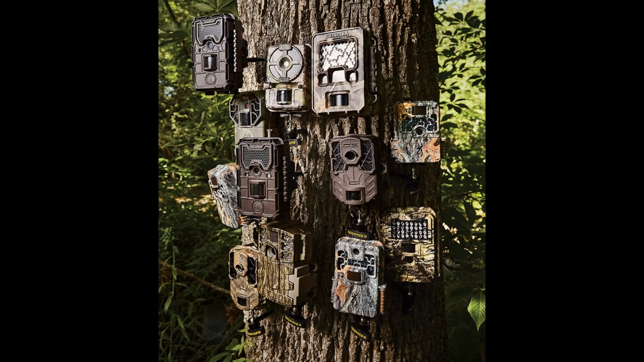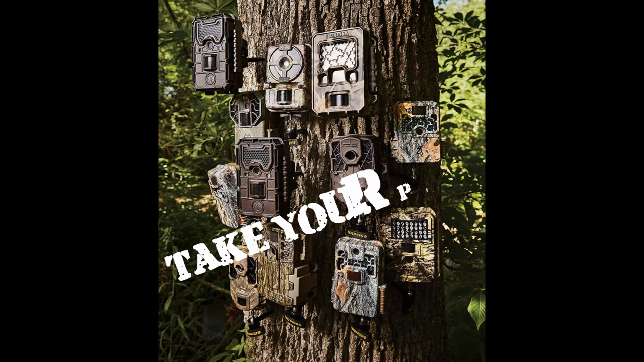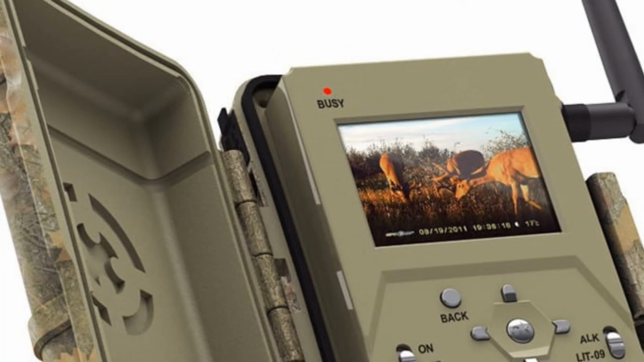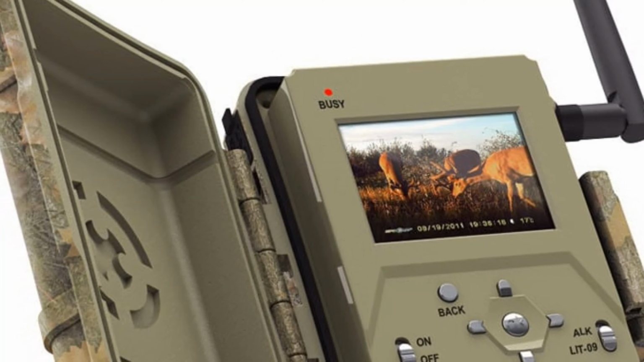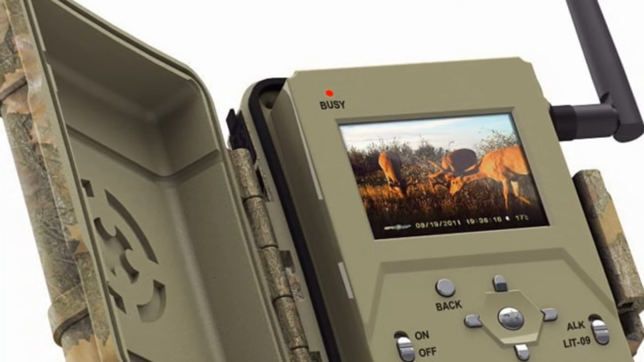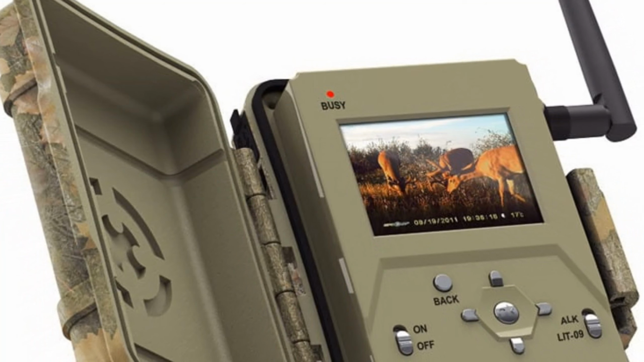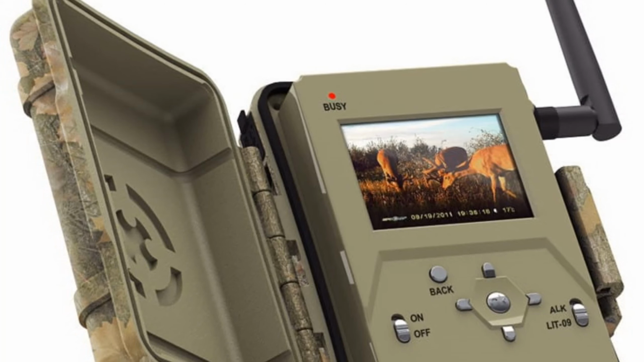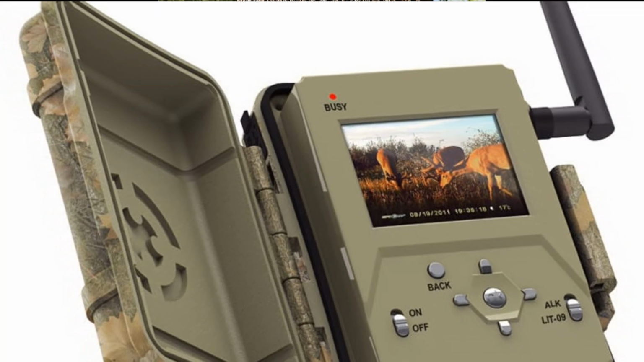Now they make all kinds of cameras, all different brands. So many people make different cameras. They're anywhere from $50 all the way up to hundreds of dollars. You can even get cameras that you don't have to do anything but change batteries in. They're Wi-Fi. You can link them up to your cell phone. You'd have to pay a monthly service though, mostly to do it. And they can get kind of expensive, but they are nice.